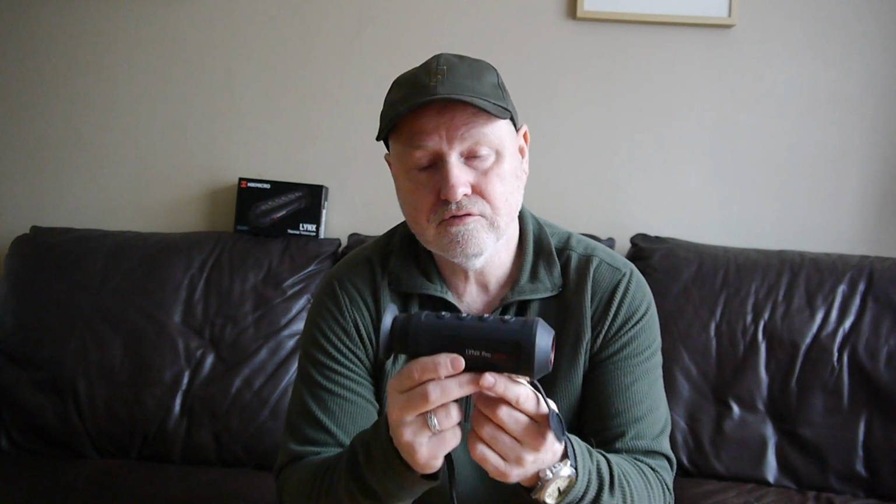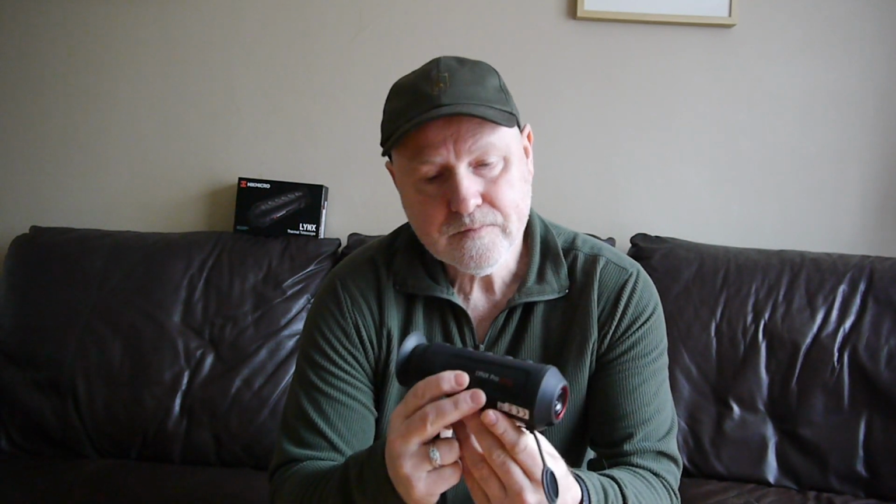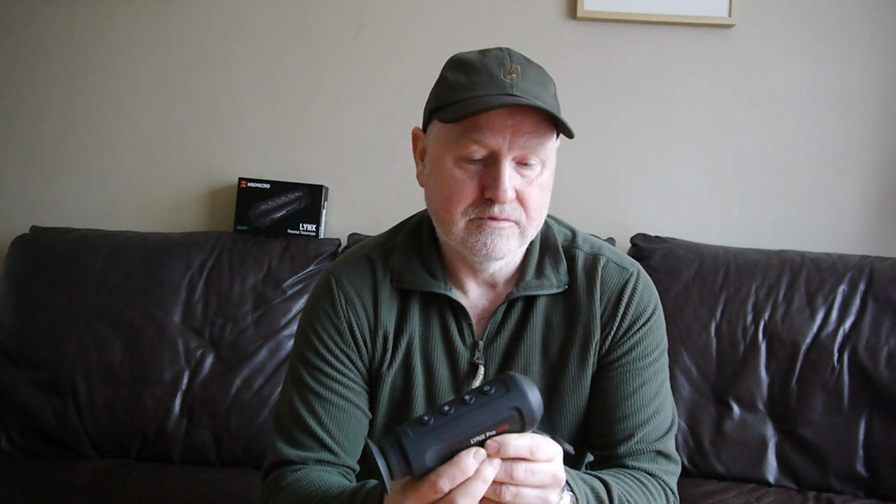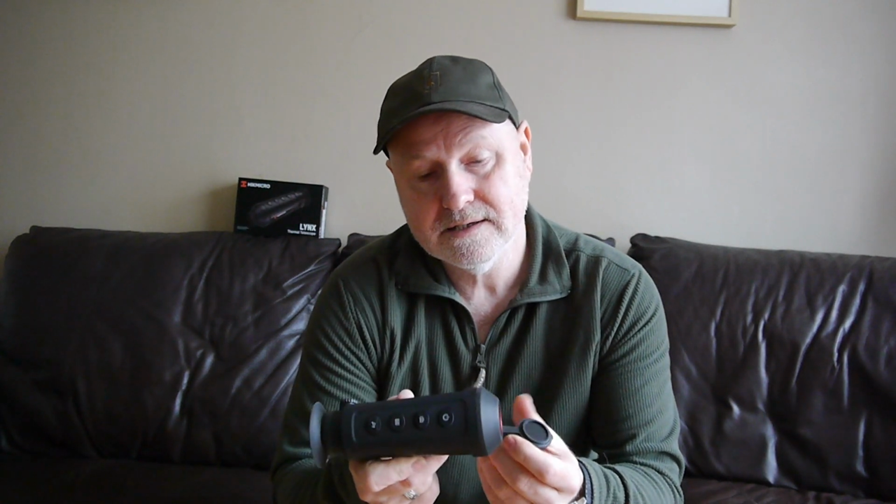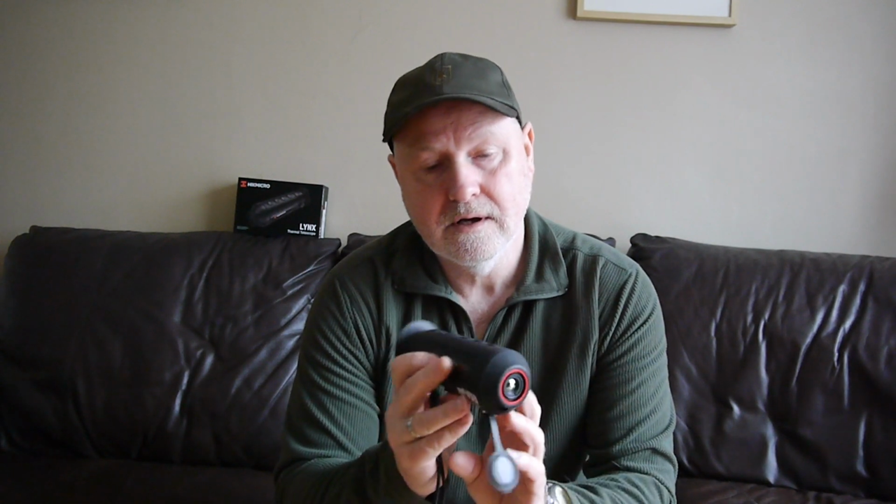But yeah, it's a great little device. I think it worked really well. For the money, although £600 isn't an inconsiderable amount of money, it's quite a lot of money, certainly for the likes of me, but in thermal imaging circles, if you like, it's a very, very cheap, dare I say, budget device, and yeah, it's absolutely excellent. I got on with it really well. It performed perfectly, and I was really happy to use it.